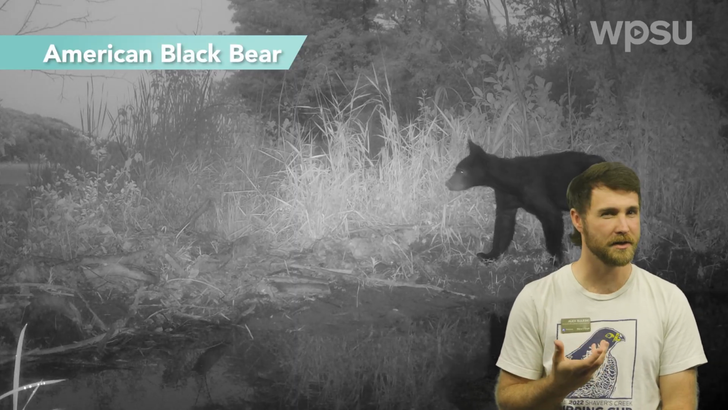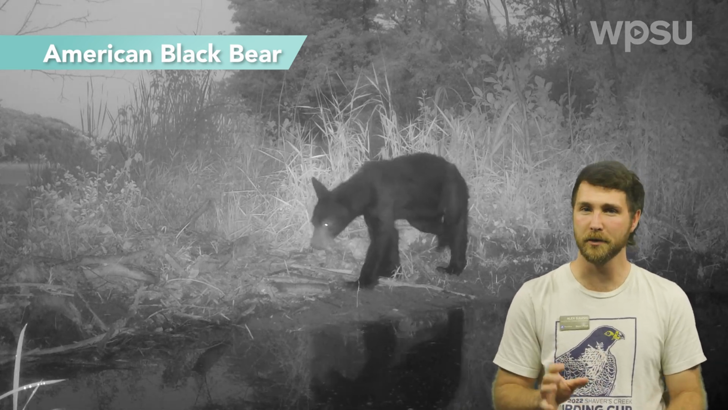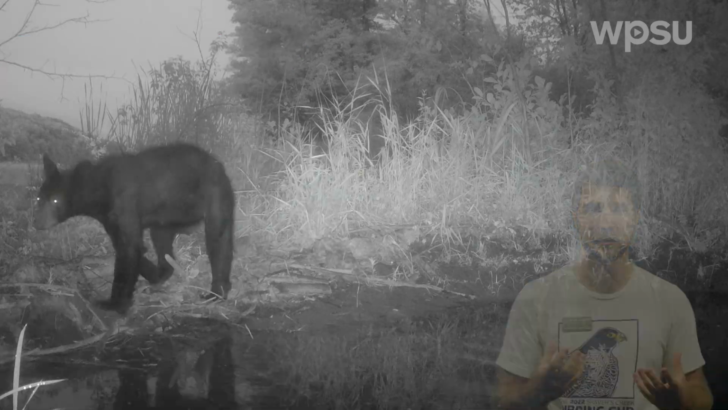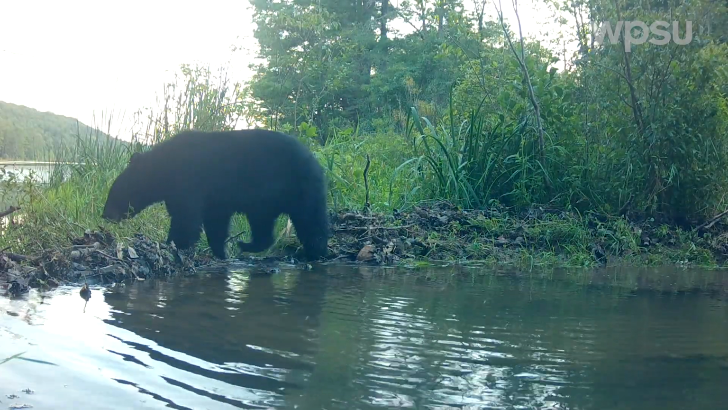We saw 3 black bears this season, all crossing our beaver dam, which was pretty neat. The first bear was a pretty young one, looks to be about maybe 2 years old, smaller and more slender, and then 2 adult bears, both of which were probably males.